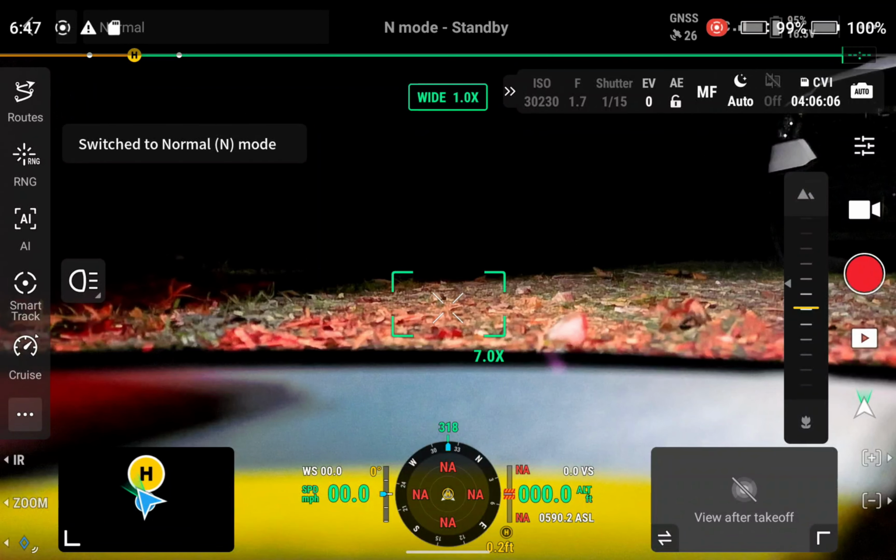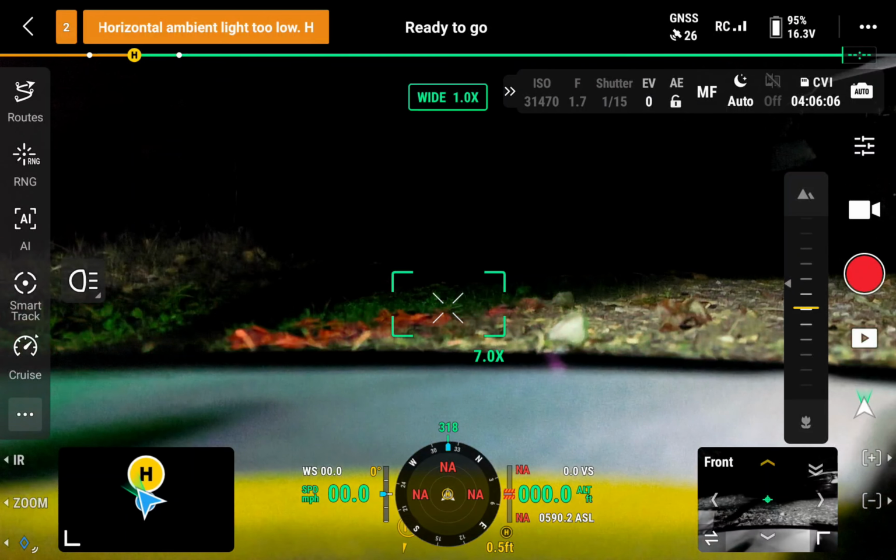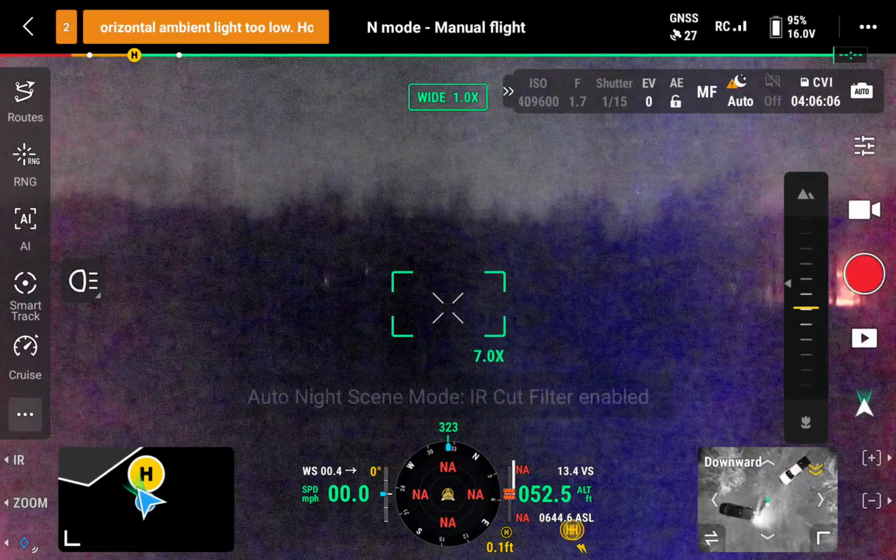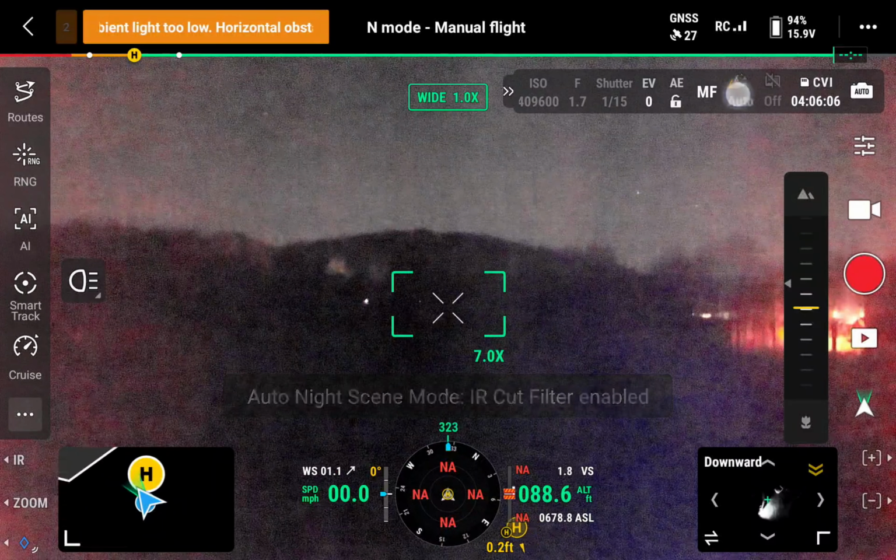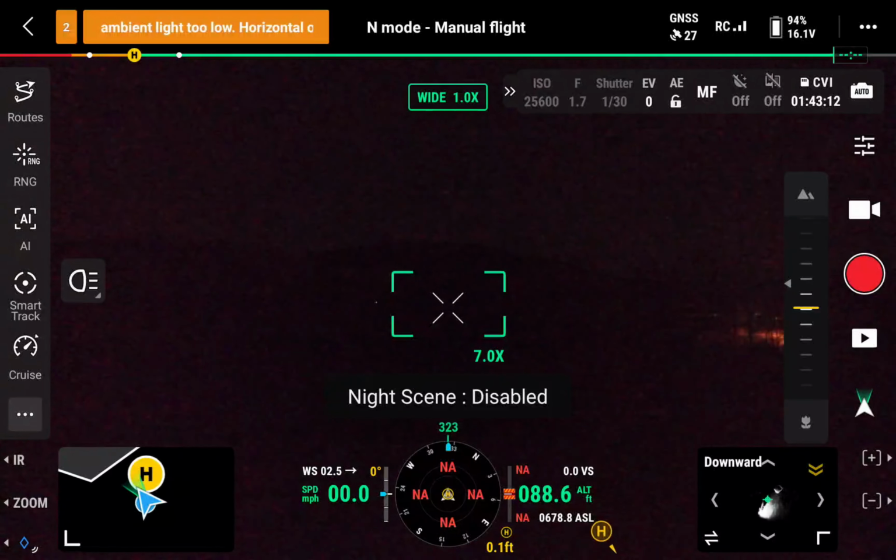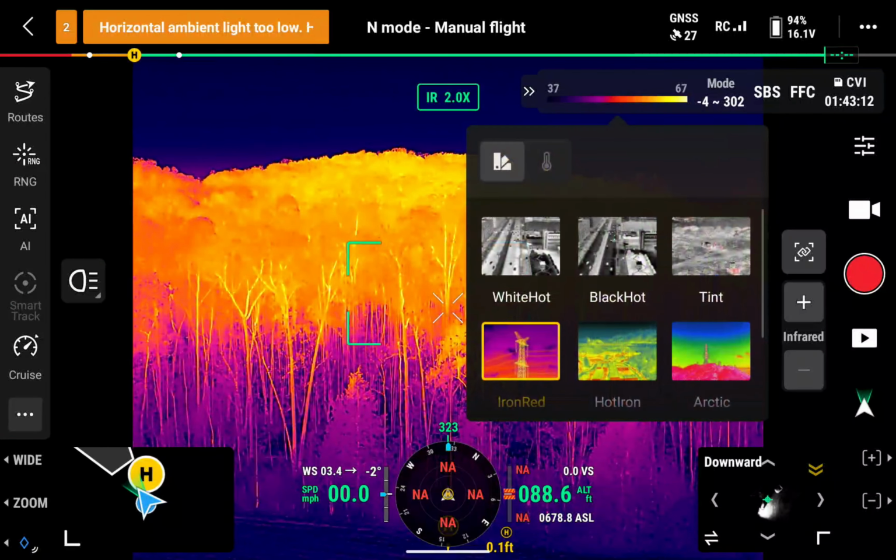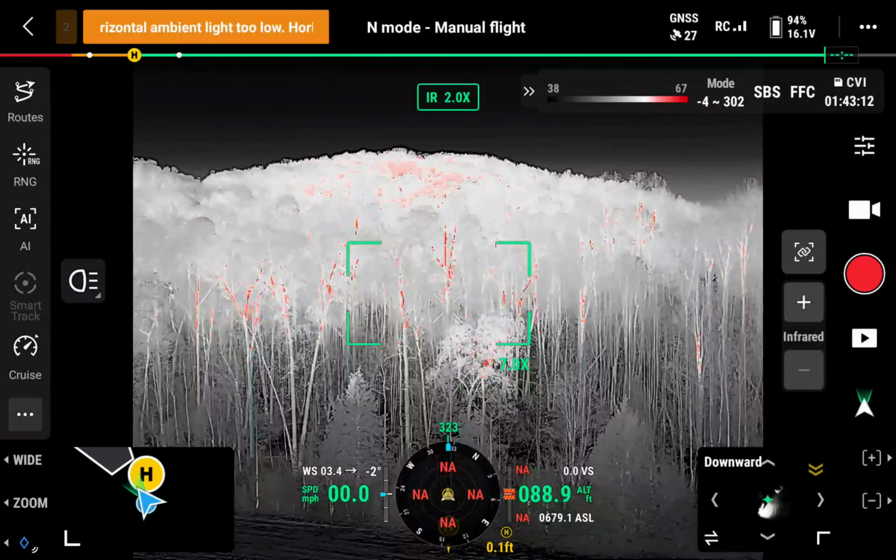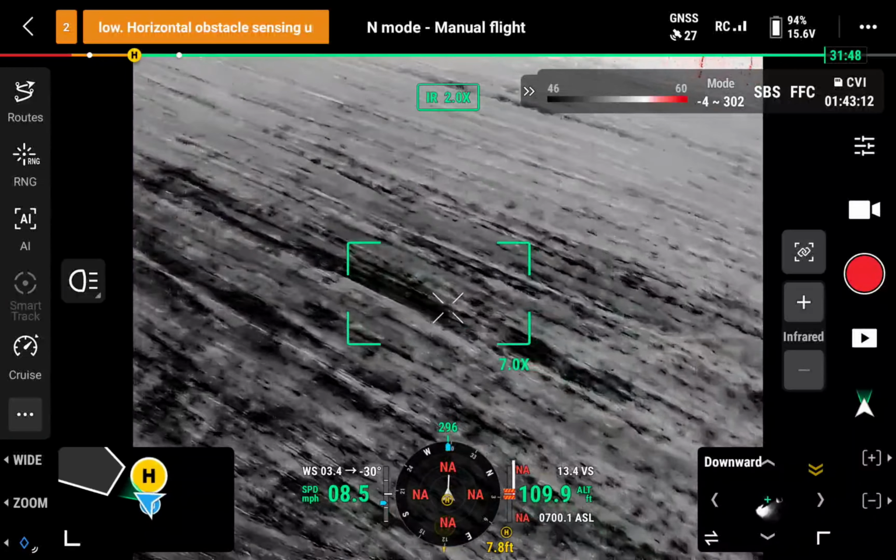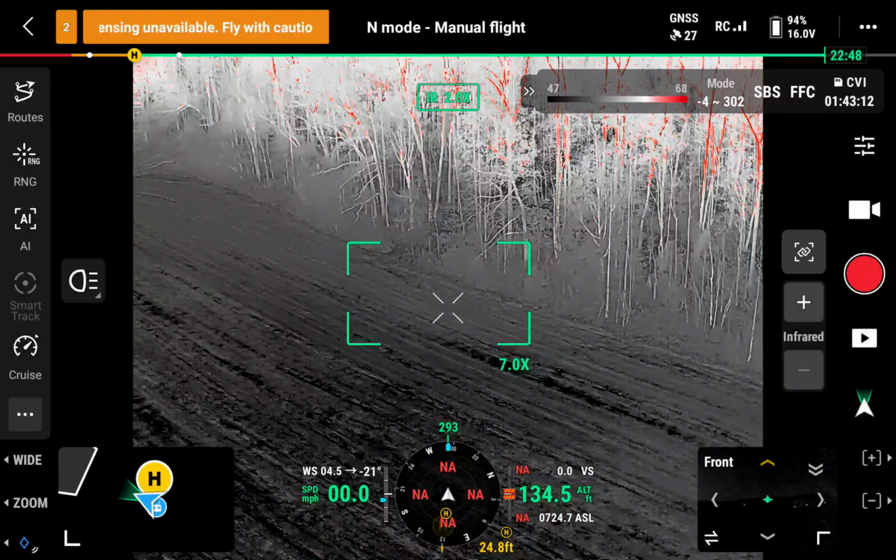It's a Matrice 4T. So I received this call about almost a week after deer season opened. I think it was that fall, on the Thursday after deer season opened. A hunter called me up. He said he had a big buck walk out on him. He thought he put a good shot on him, but it was kind of quick. He said he never really had any trail cam pics of this deer, so I didn't have any history or priors with him. He just knew that he was big.